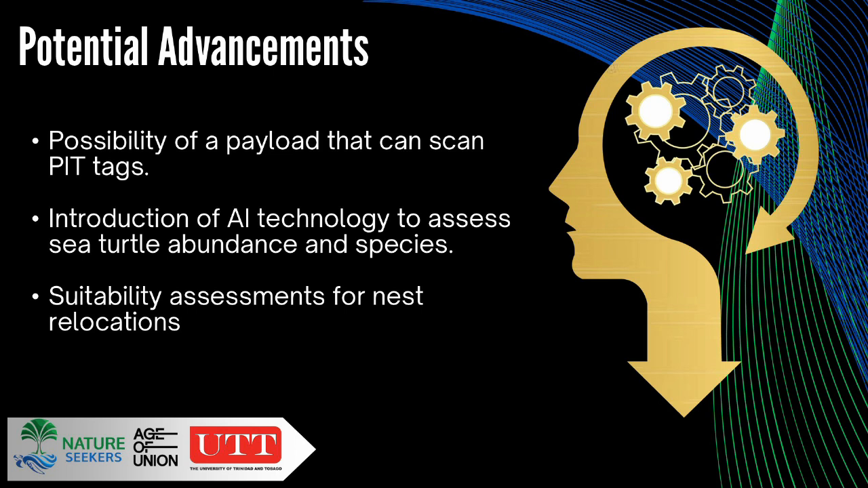I mentioned earlier that we have areas along the beach that are eroding, and areas that are inundated with sargassum every year. So the plan is to have photos of the beach across the year, or across a few years, to be able to tell which areas on the beach are most stable and most suitable to relocate nests on the beach, as opposed to having to move them off the beach into artificial hatcheries.